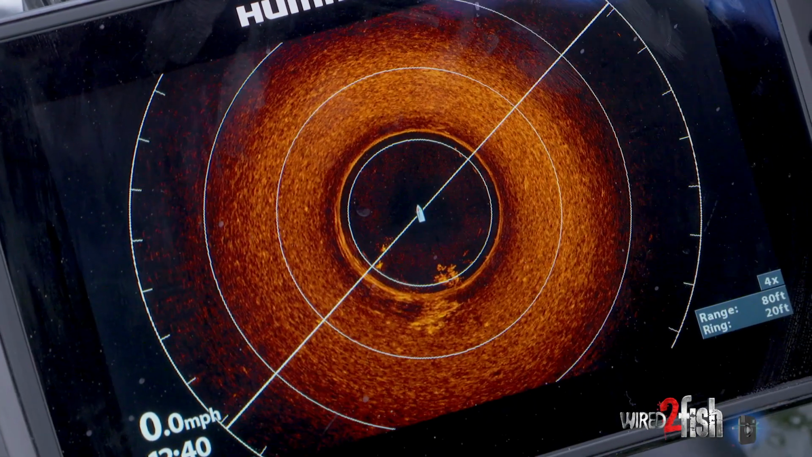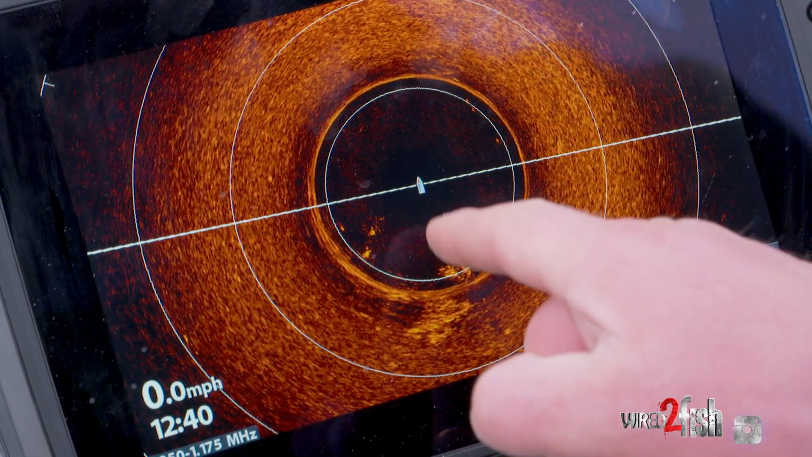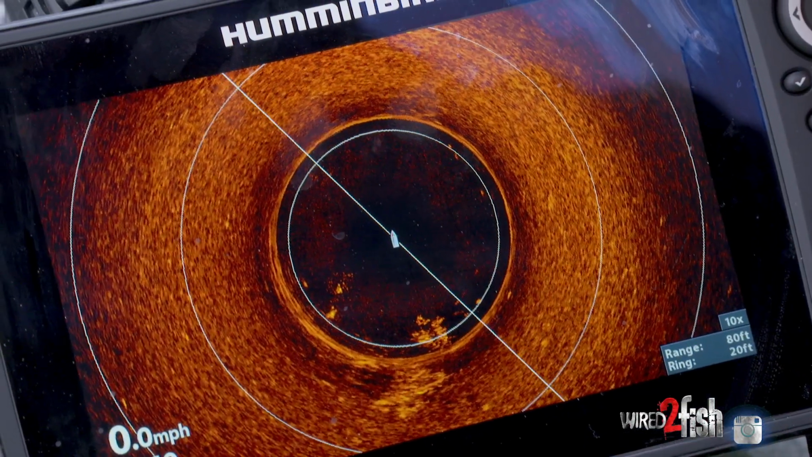So I'll just zoom in here so I can show you guys a little bit more of what this structure looks like. And it's like I said, it's at my 6 o'clock right here. And you can actually see the tree. I'll zoom in even a little bit more.